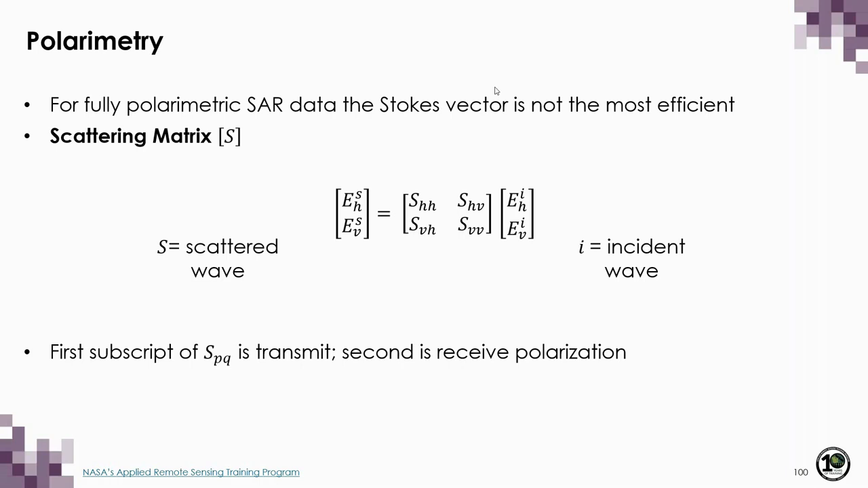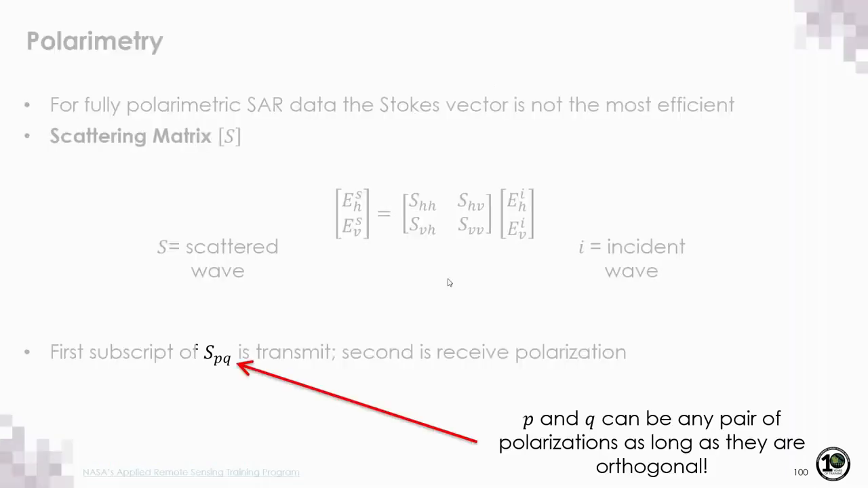Here, each of the SPQ elements represent each of the 4 transmit-receive combinations of a fully polarimetric radar. The first is the transmit, and the second is the receive polarization. And P and Q can be any pair of polarizations as long as they are orthogonal, and we can represent them in the scattering matrix.